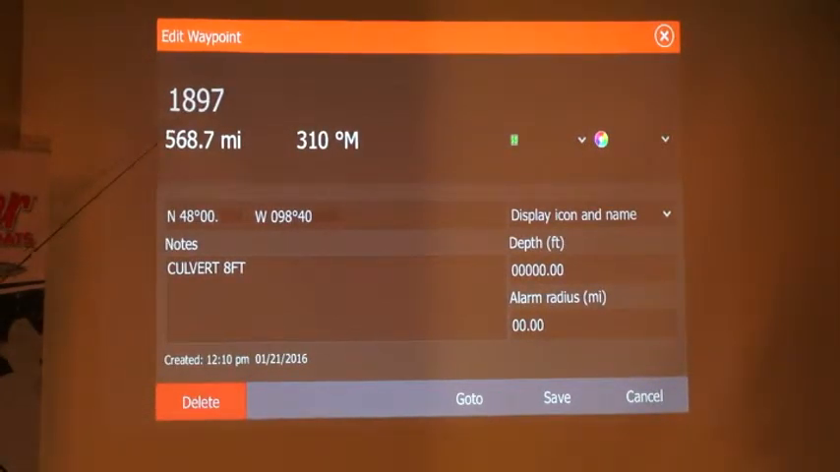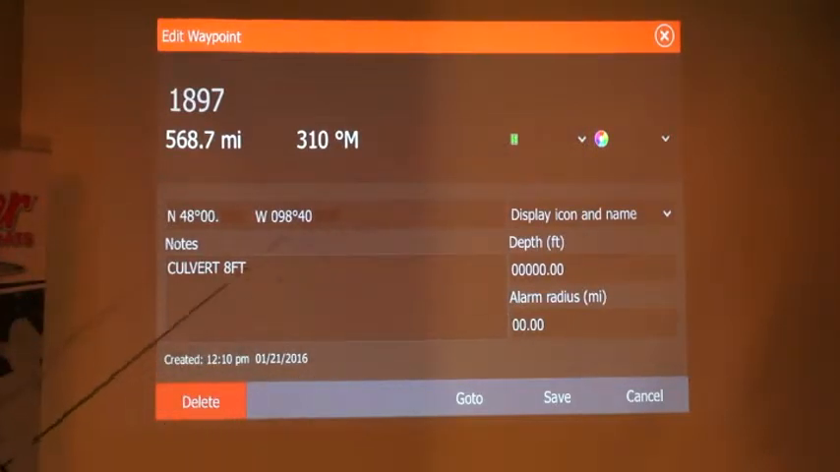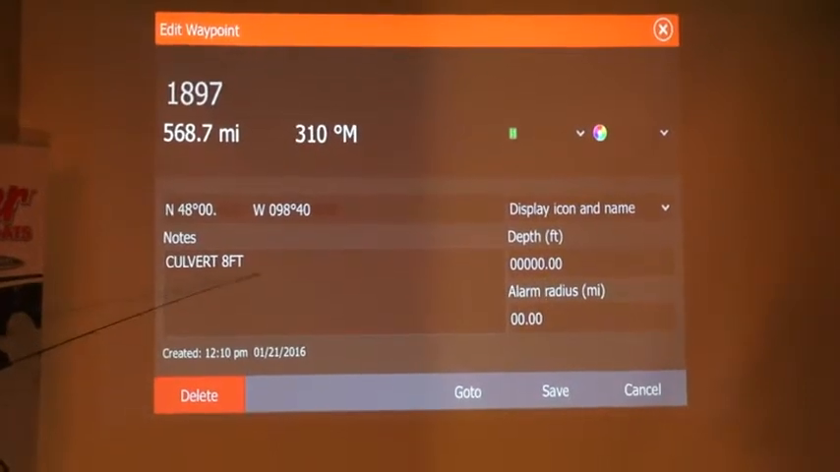It's waypoint number 1897. And this waypoint here is actually from Devil's Lake. You can see here, I actually picked this icon, which is the money symbol. It was an excellent walleye spot in the evening for ice fishing. Just one of those things that helps me distinguish one thing from the next. What the Lowrance allows us to do, by simply clicking on the waypoint, is it pulls up this little note category.